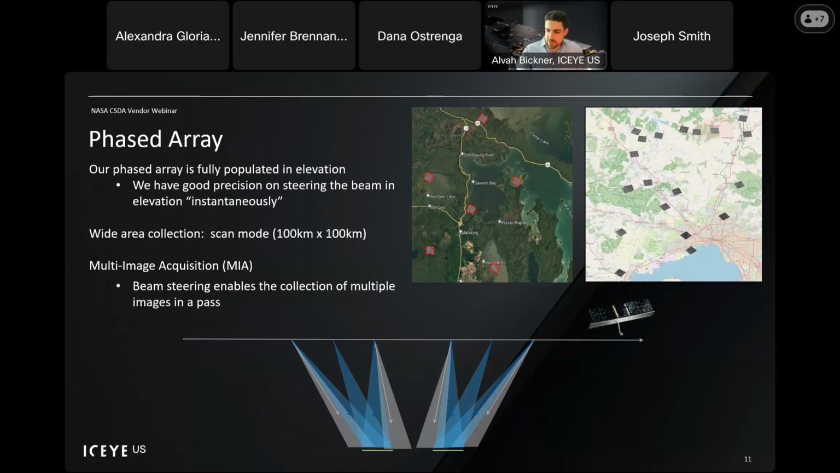The phased array allows us to do this because it allows us to change the direction of that beam using beam steering and not mechanical steering almost instantaneously, as I mentioned, meaning that we can take large swaths as we're passing over one area. That also allows us to do something called multi-image acquisition.